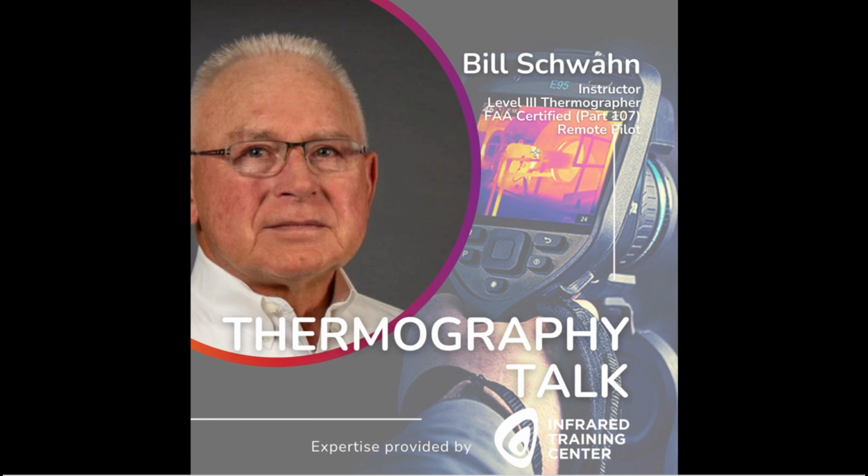The minimum infrared equipment requirements per the standard are: type of camera, 2 to 5, which is mid-wave, or 3 to 5 wavelength, which is long wave; greater than 320 by 240 resolution with a separate RGB camera; temperature sensitivity, or the gain, negative 20 degrees Celsius to plus 120 degrees Celsius; geometric resolution, 3 centimeter length of edge pixel, 5 by 5 pixels inside a 6-inch PV cell.